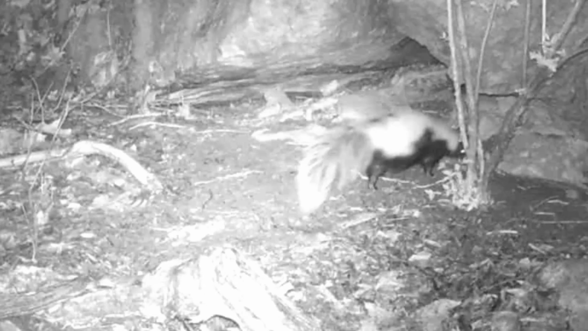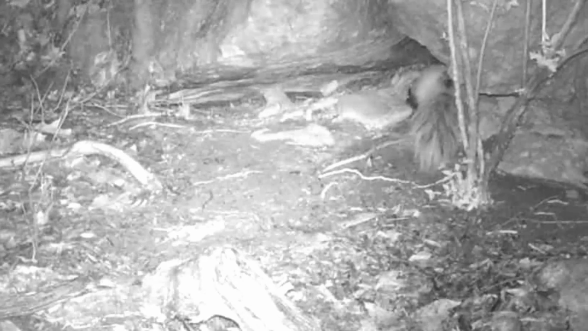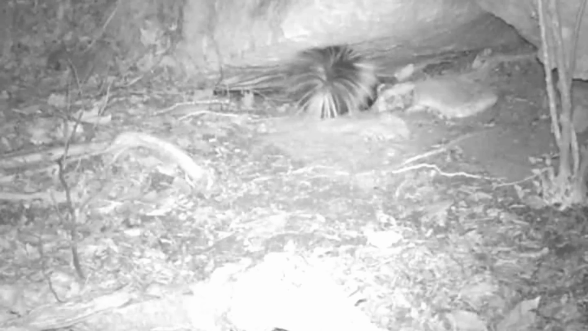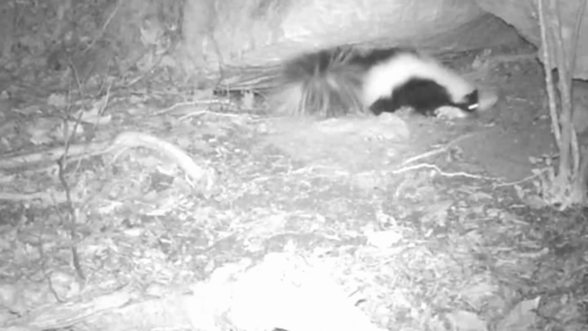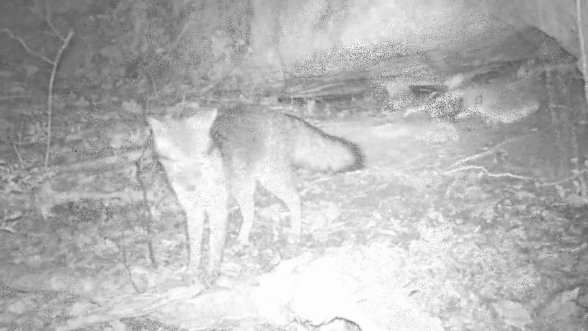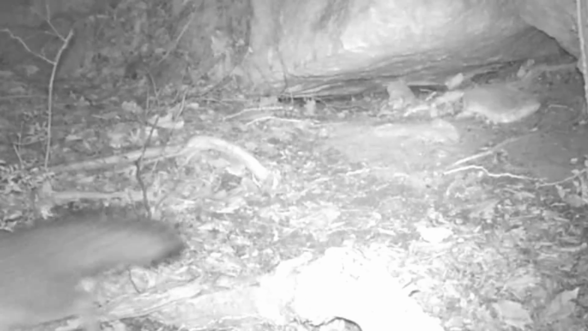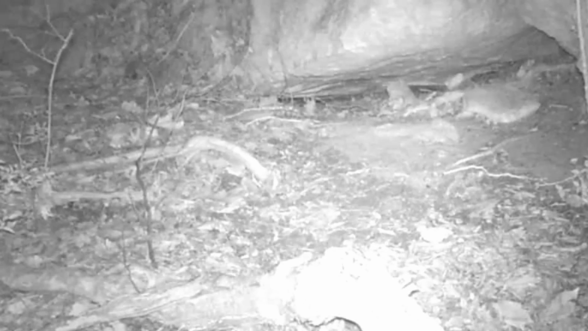Now, that looks like old Snowball right there. Got the markings of him. Fooling around. And there's old Spike. He's a newcomer. Got that wild-looking tail. And the old fox, he's probably looking where the coon's at. The old coon's there too.